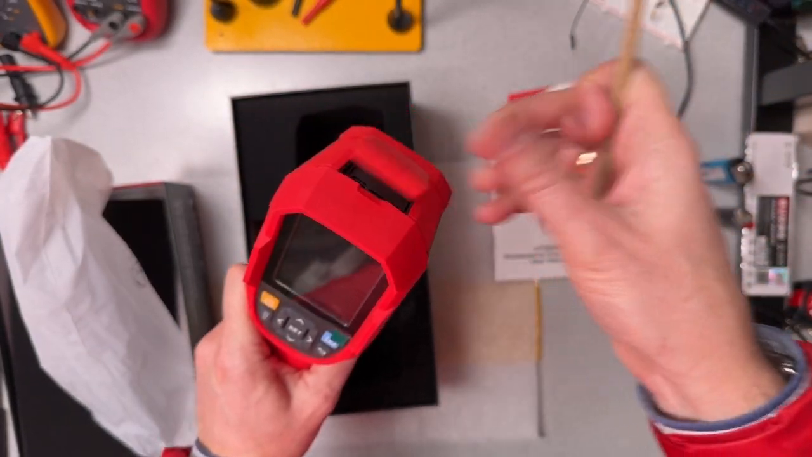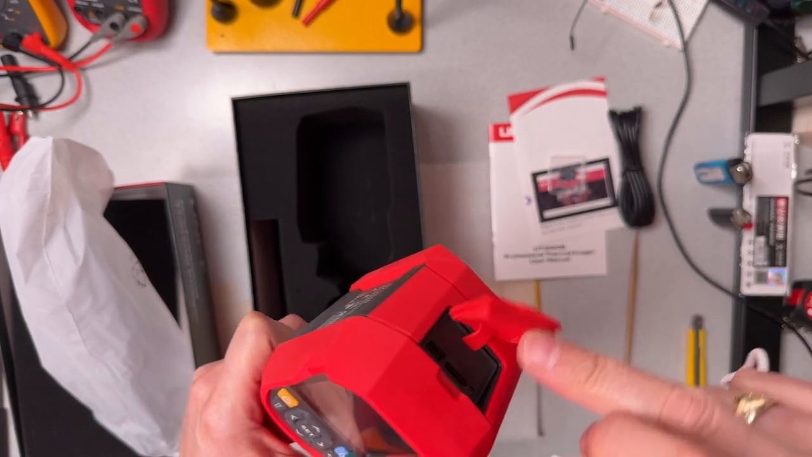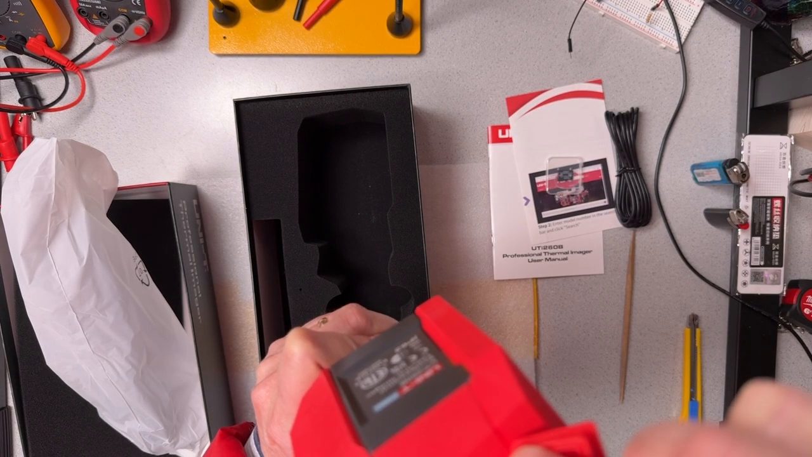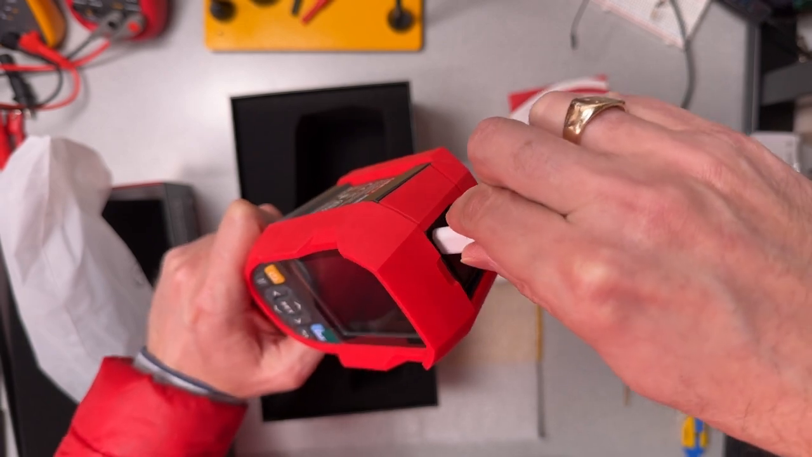And so before turning it on for the first time, I'm just going to plug it into charge. And let's see if this charges with a USB-C power delivery adapter as opposed to using that USB-A to USB-C cord.